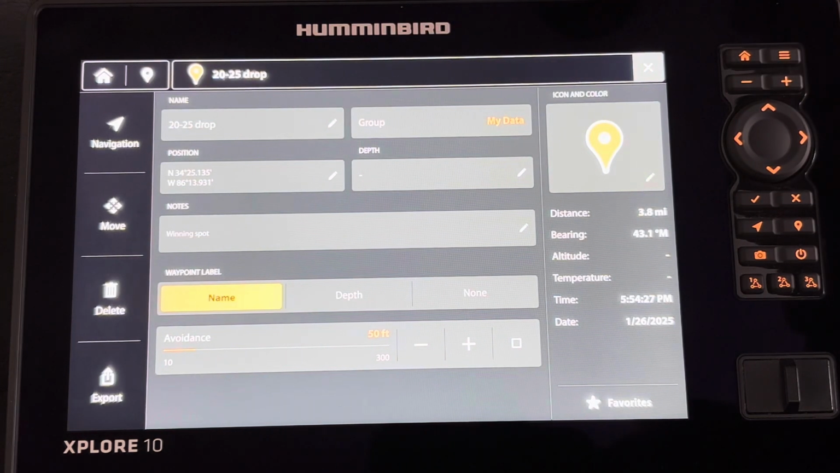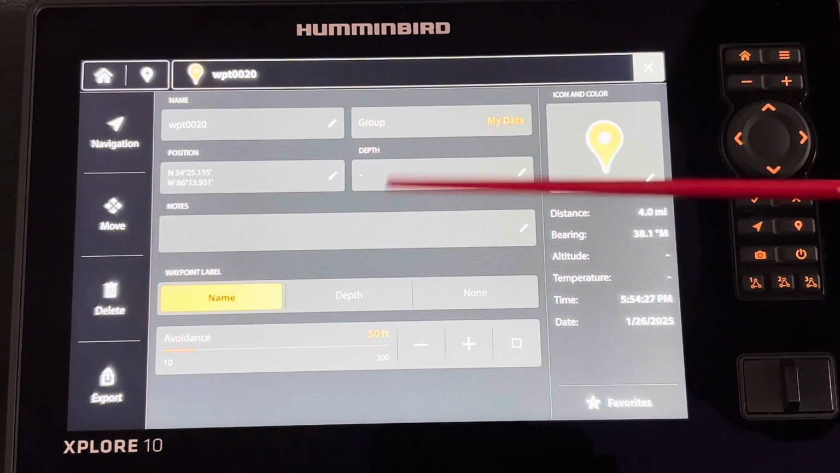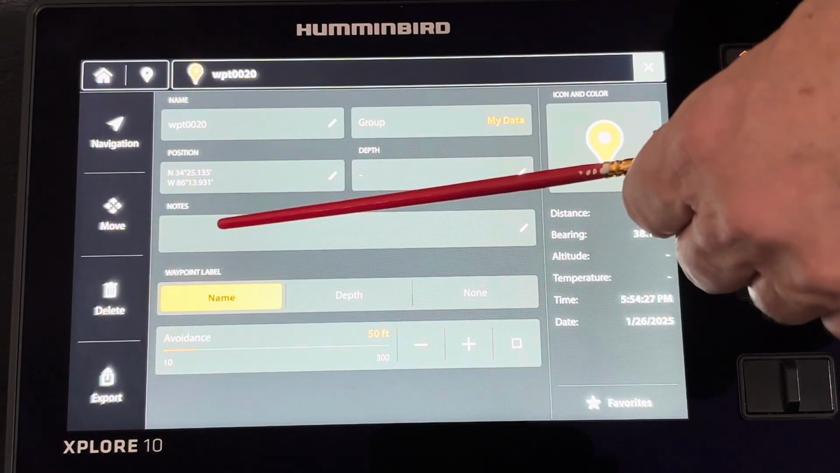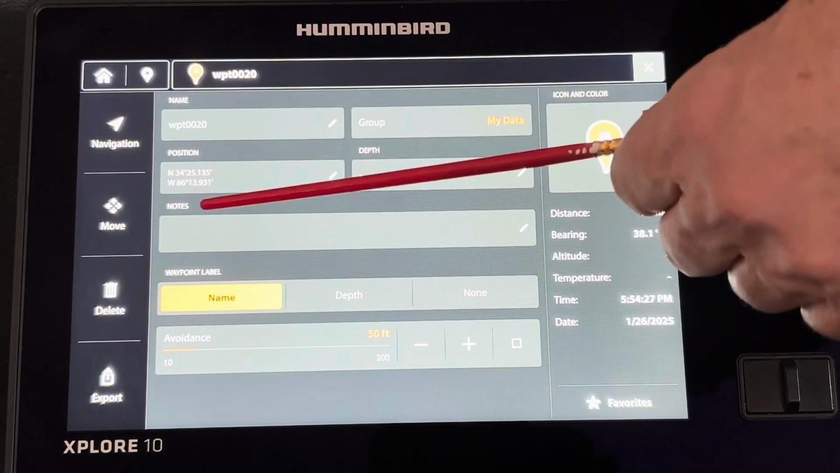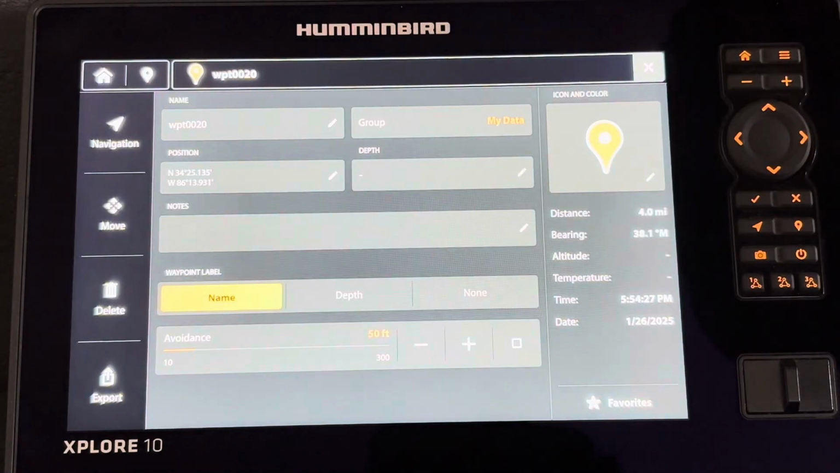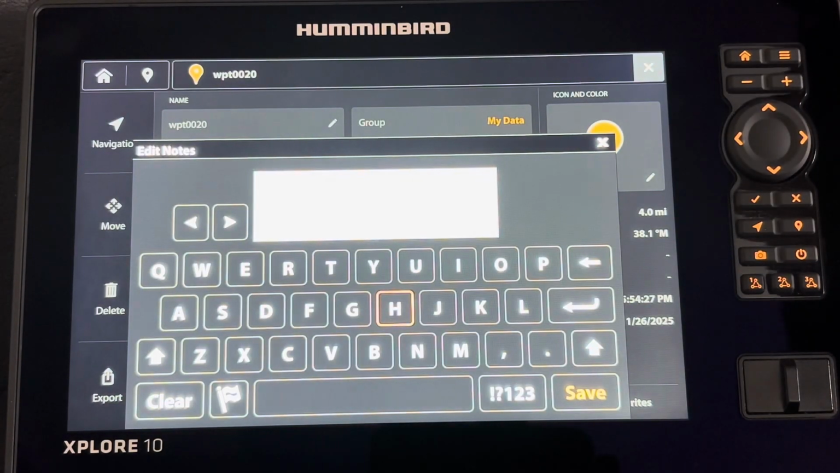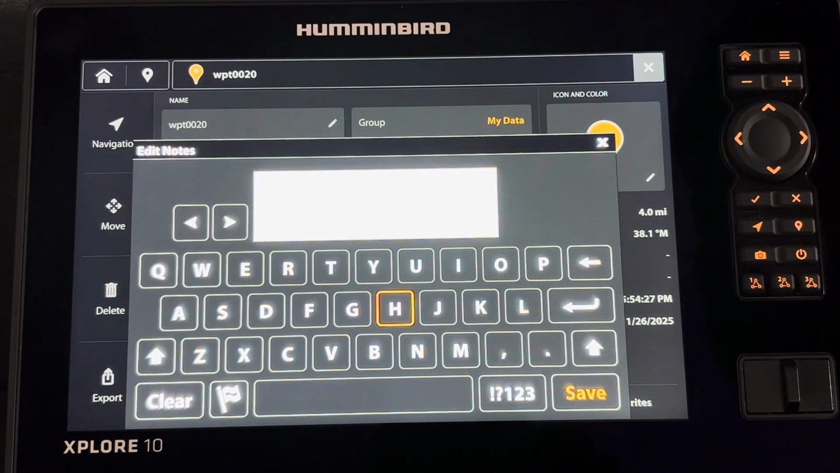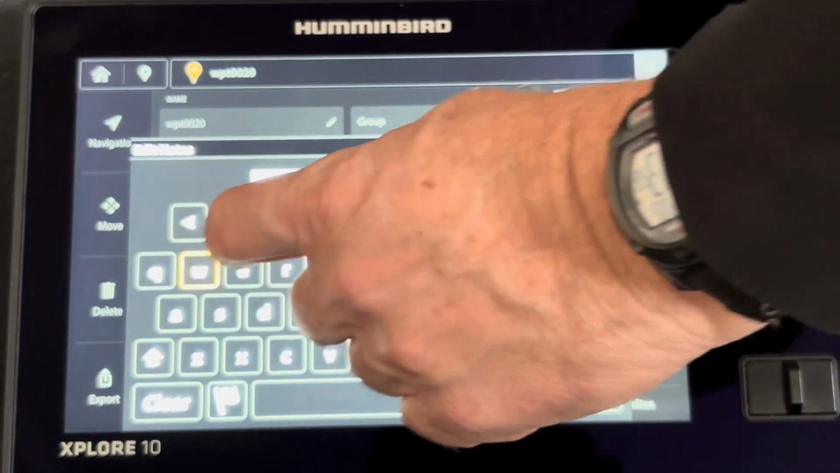Very simple. The Explore unit enables you to keep notes in this Waypoint section. So this is Waypoint 0020. If I want to make a note, I just press on the box and you see that an on-screen keyboard comes up. Let's say that I wanted to call this the winning spot in a tournament.